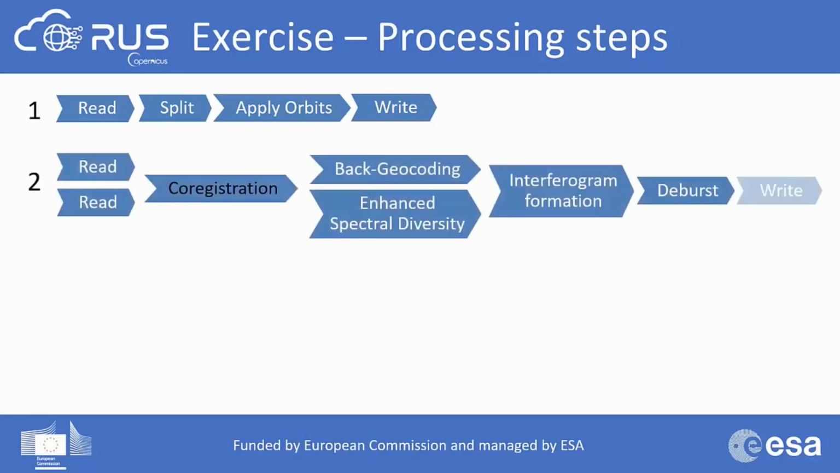After we apply this one, we will take the 2 products that are the outputs of the write of the previous one, and we will continue to the co-registration. What is co-registration? It is actually putting the 2 images together. I will explain a bit more later.